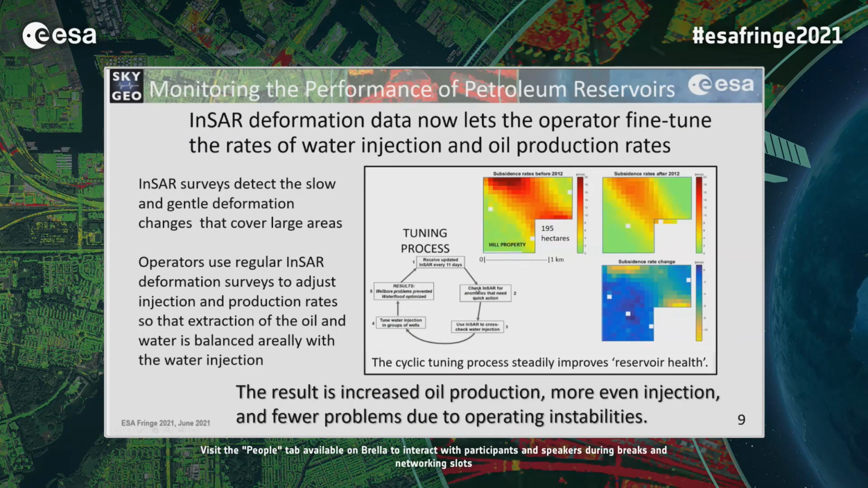And then they use the InSAR to cross-check the water injection. If there's a part that's risen up or deformed downwards, then they'll increase injection or decrease water injection. If the worst comes to the worst, they will cut back production if there's not enough injection water available.